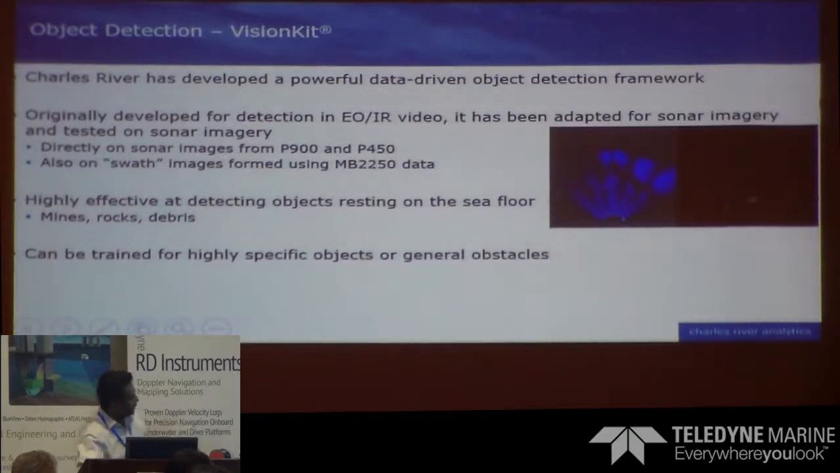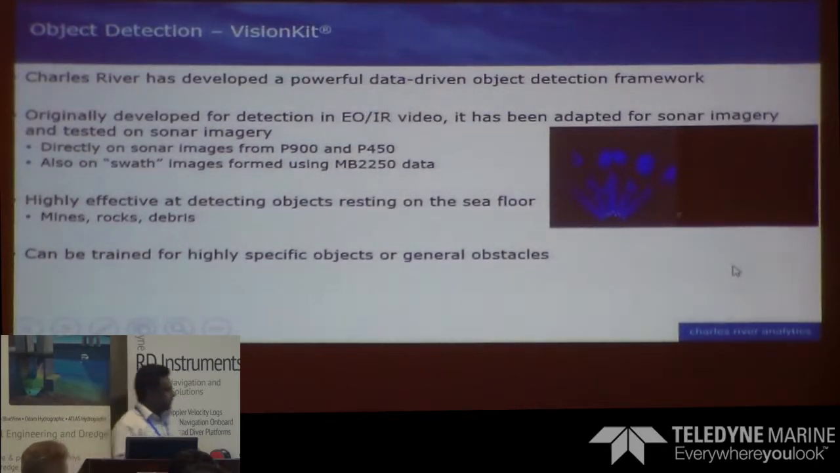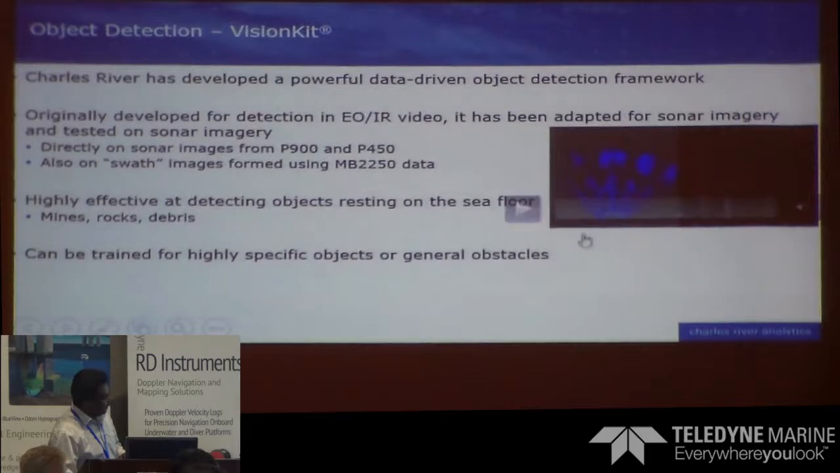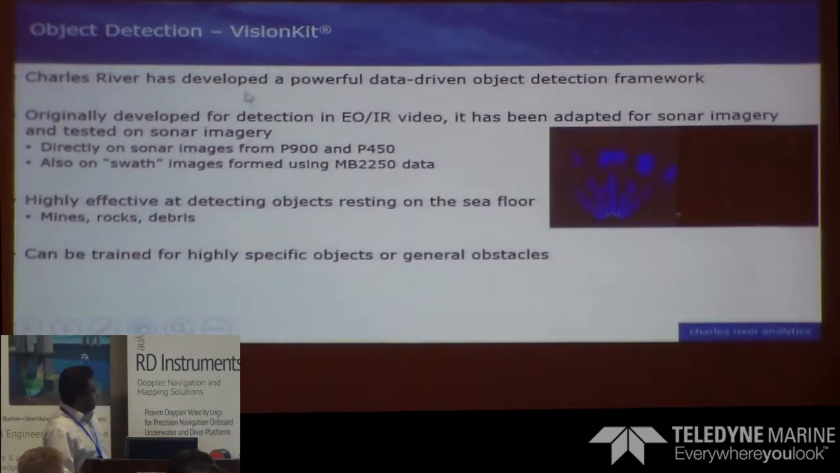I don't know whether it is very clear, but what you see on your right side is a forward-looking sonar mounted on a Remus vehicle, and as it moves, you will see blobs appearing here and there, and there will be a target. With high confidence, we build a track. It's not that clear, but the idea is to use the tools that we have built, especially the vision kit, to process forward-looking sonar and identify certain targets.